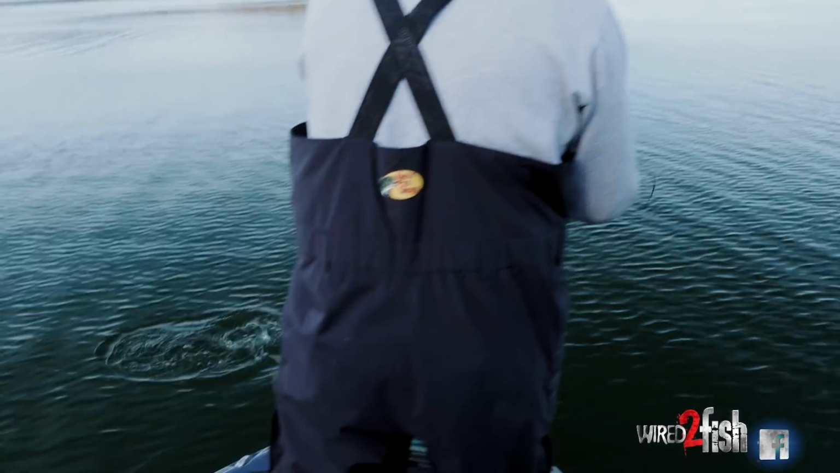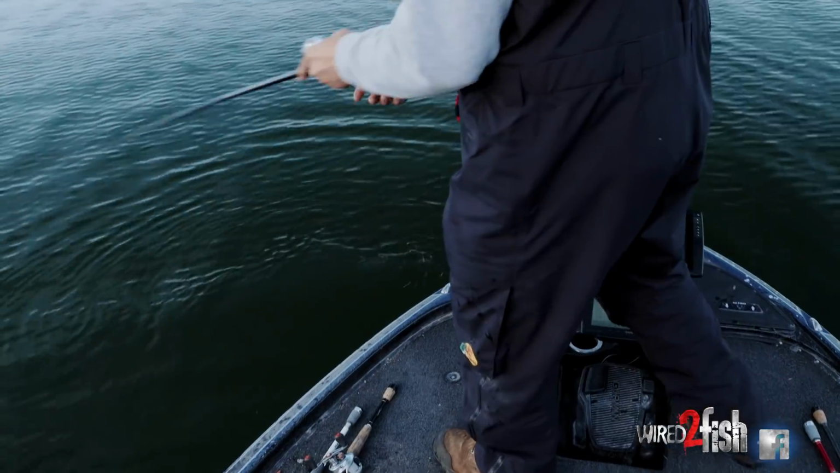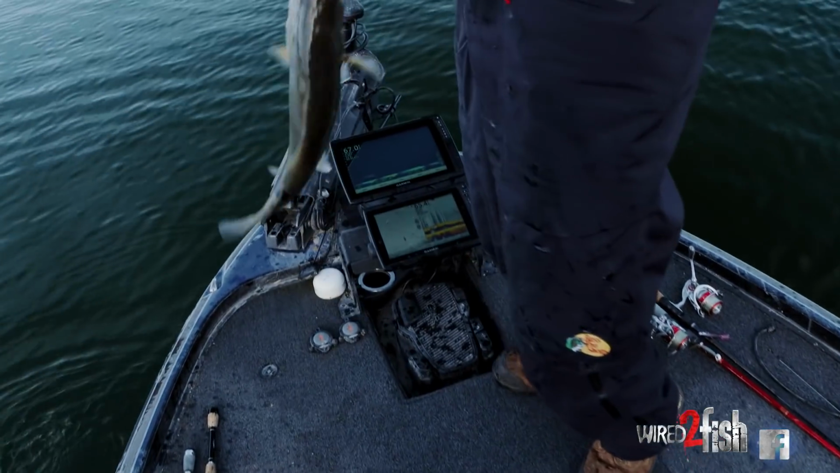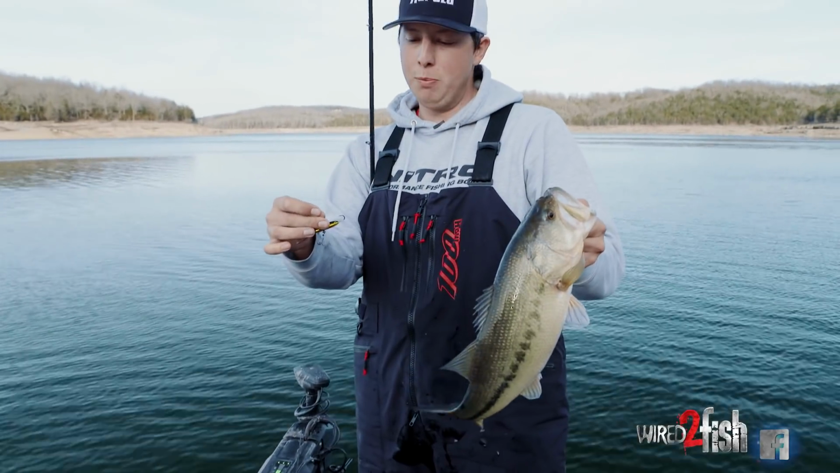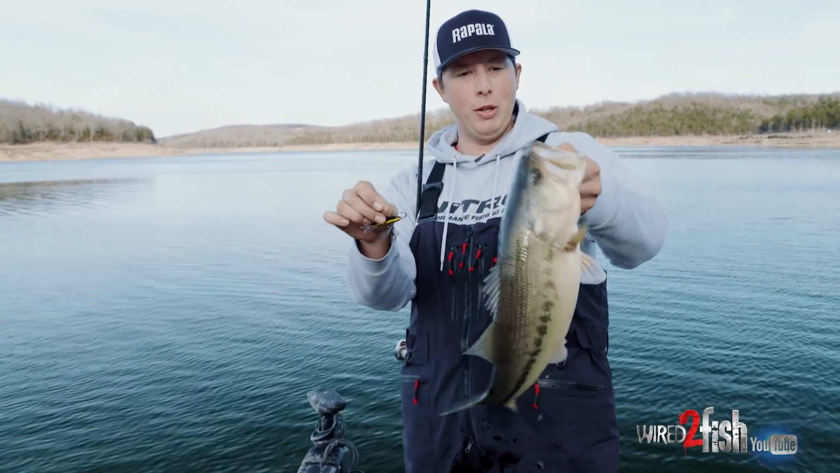There's a nice largemouth there. Look at that one. Now that's what we're looking for. Out here in the middle of the lake, chasing around good largemouth with the flat jig, getting them all excited, and they're putting it in their throat.